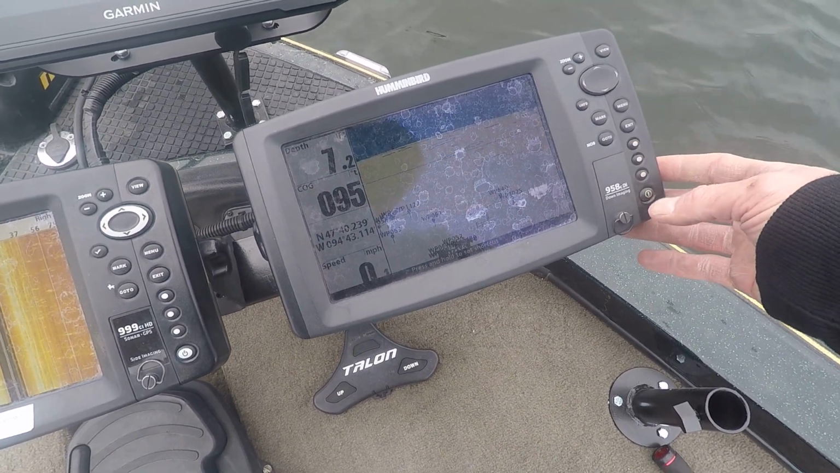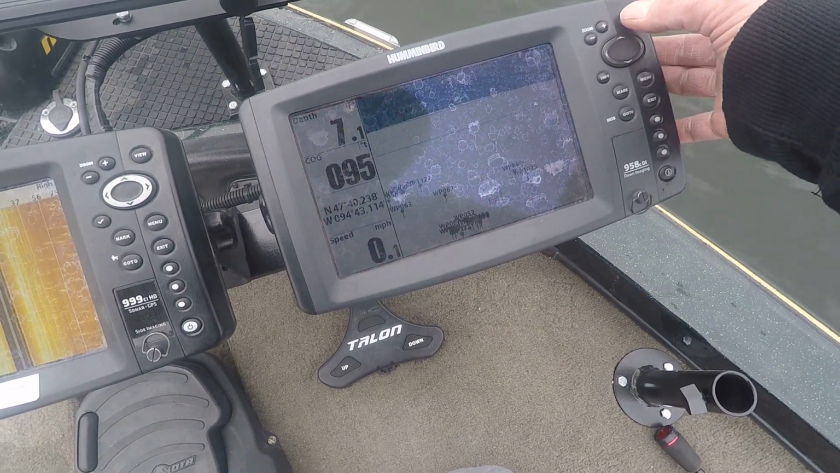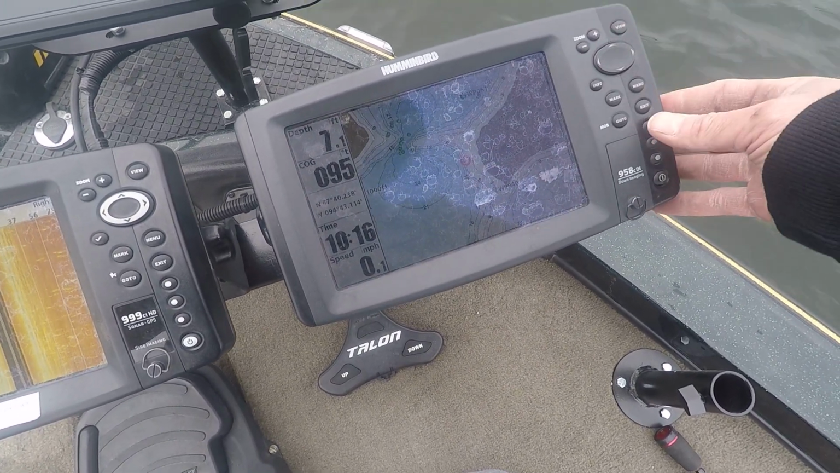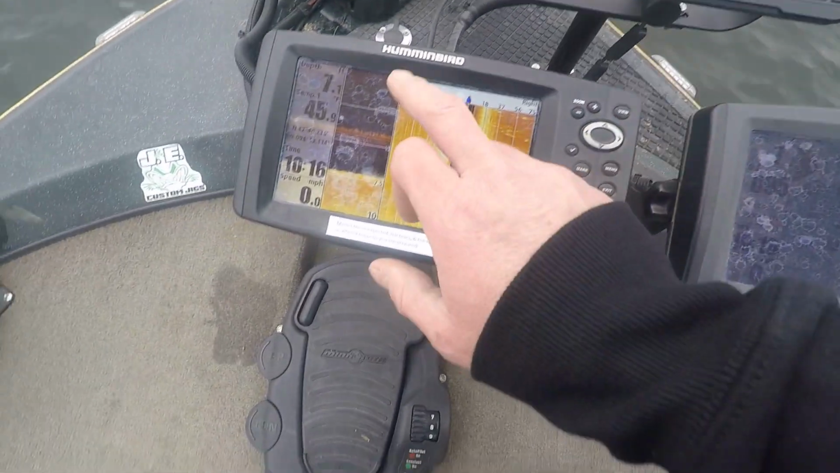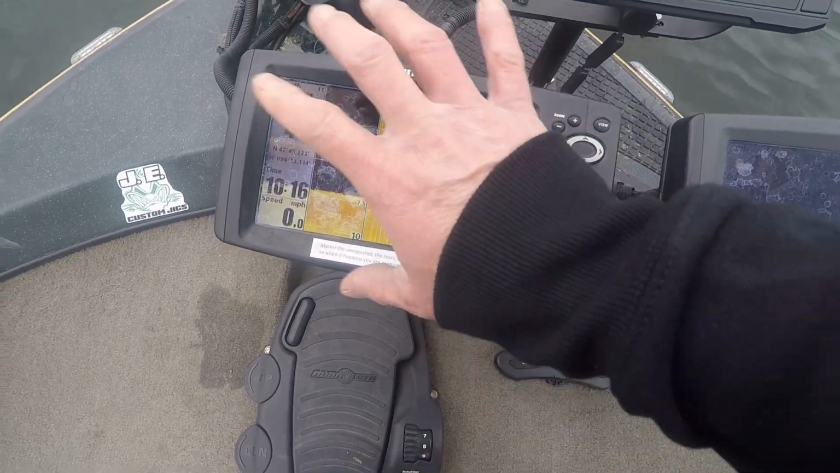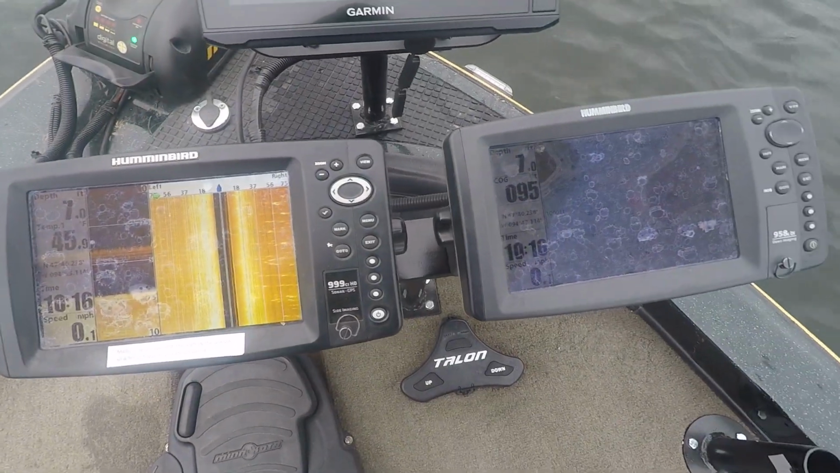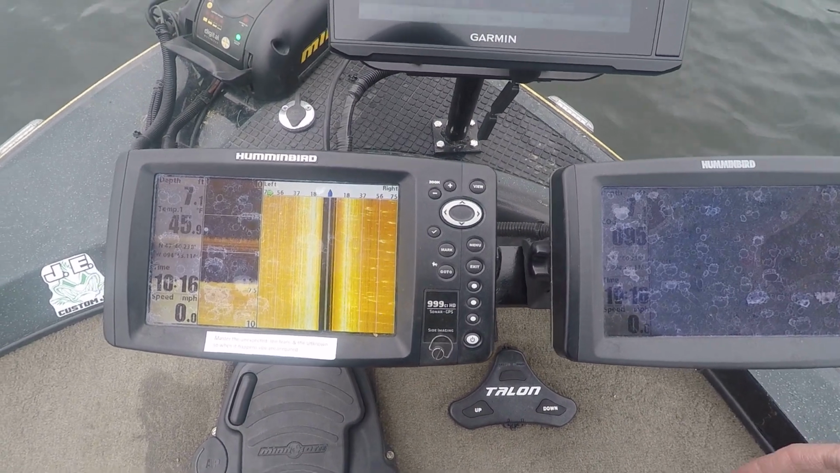Big map. So what we'll do is we'll go to the big map here. Right here. And we'll set it. Shortcut saved. So what's going to be on here, actually, instead of the side imaging, we're going to have the 360. We're going to start that up here in just a moment. But I want to play around with the Livescope settings here.